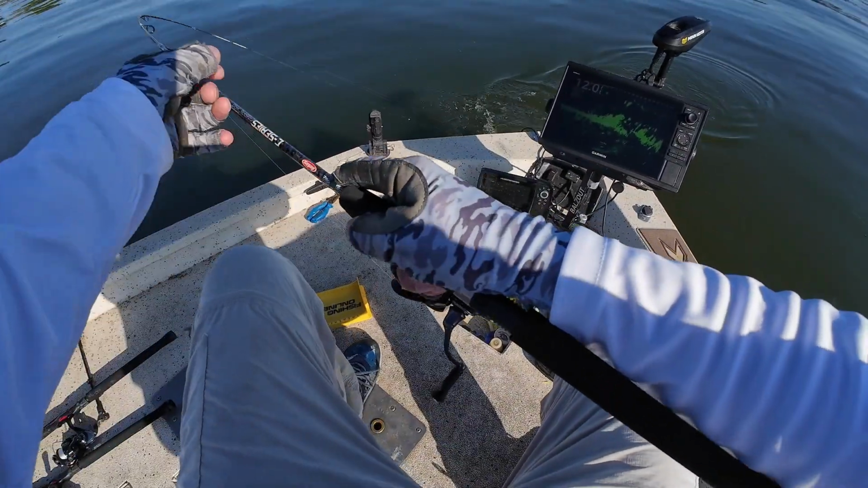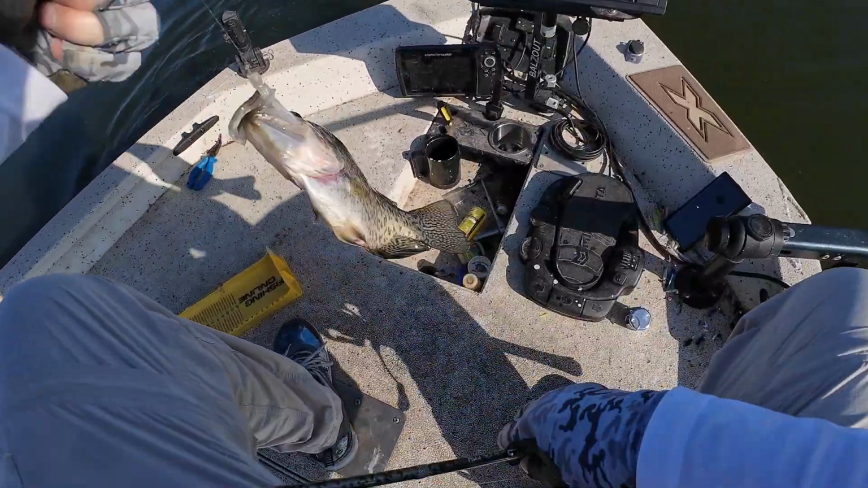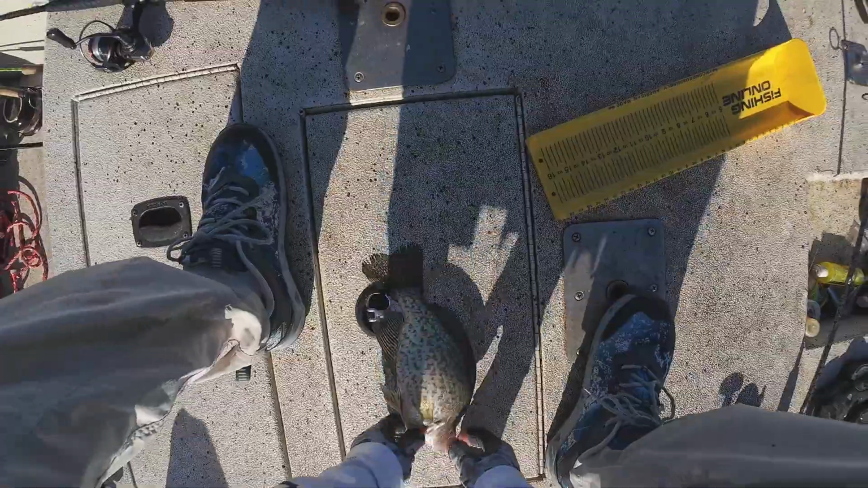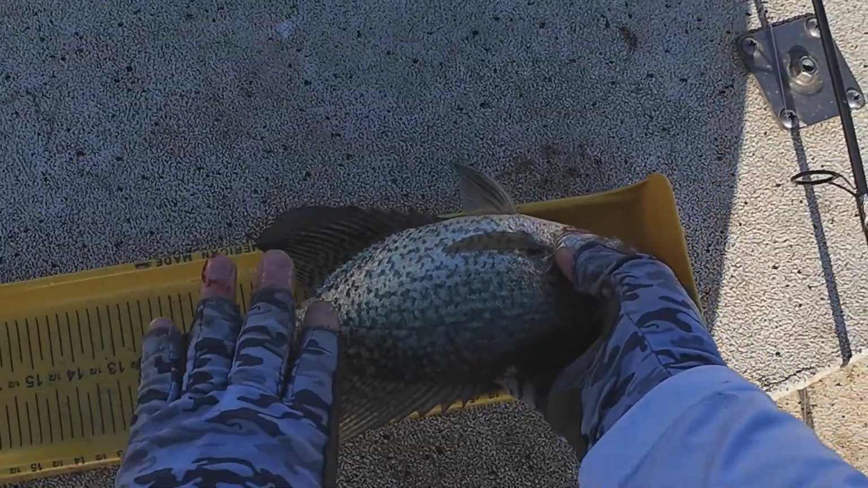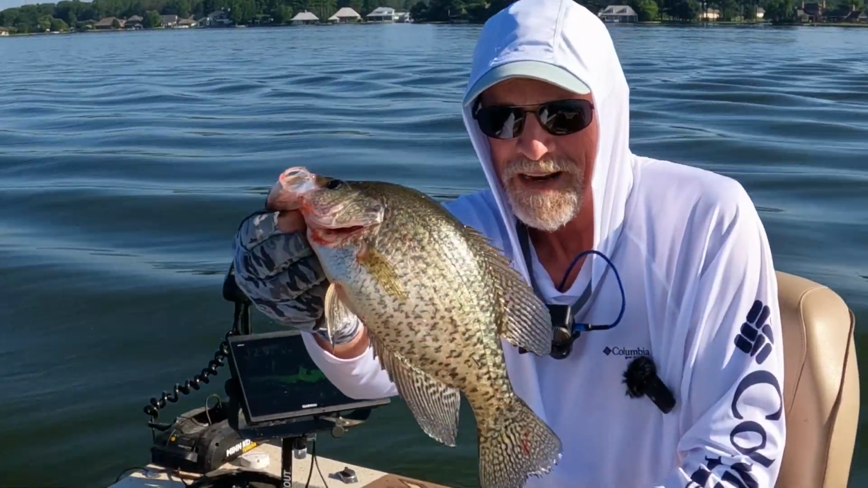That brush. Barely see it. Got me about 3 times. My goodness. Alright. 12.5. That blood is from me. 12.5 inch black crappie.